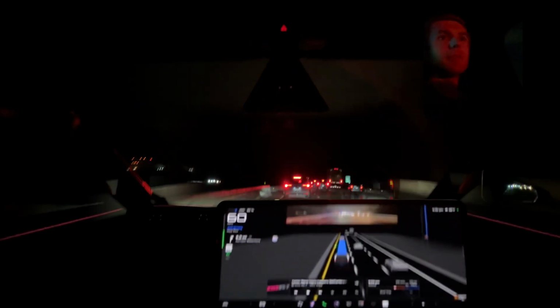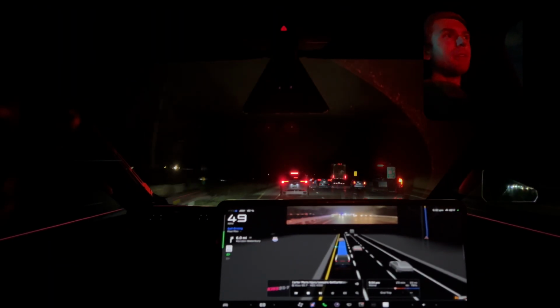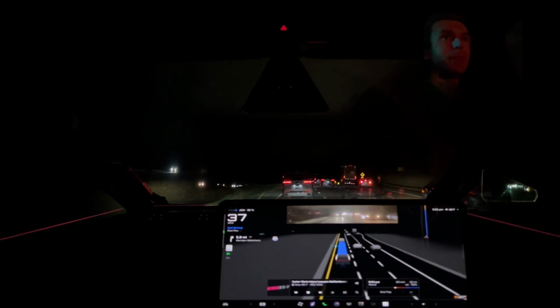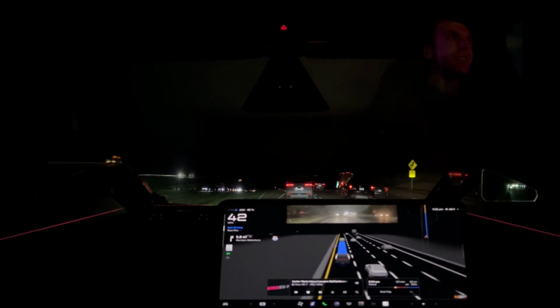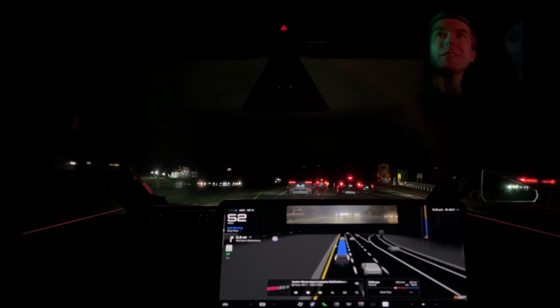Okay, next set of slowdowns. This one looks more intense from having a lot of red and orange in it. We're slowing down more, watching the cars behind. They're keeping space, which is good. But still buttery smooth. There's no alert. It does feel really safe.